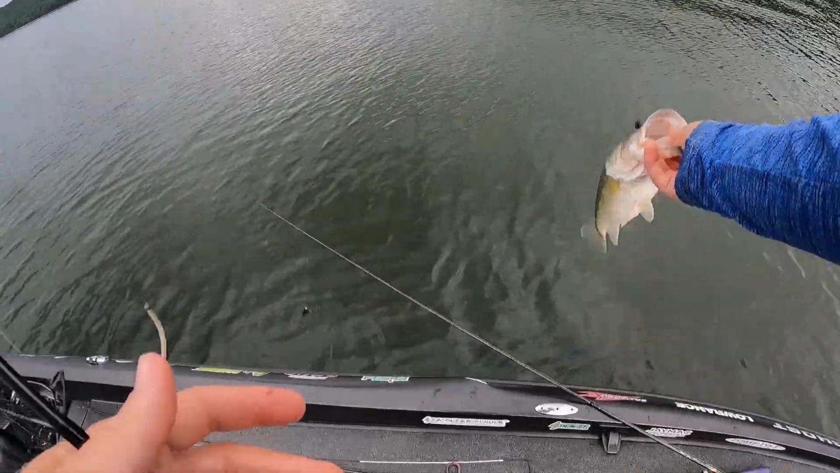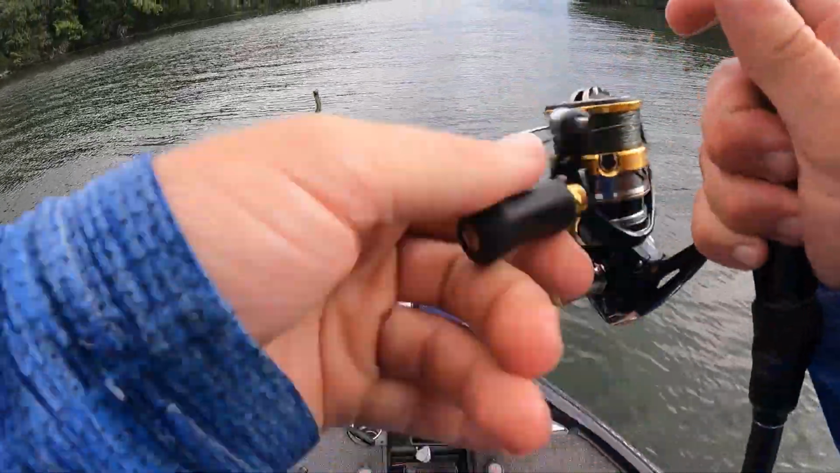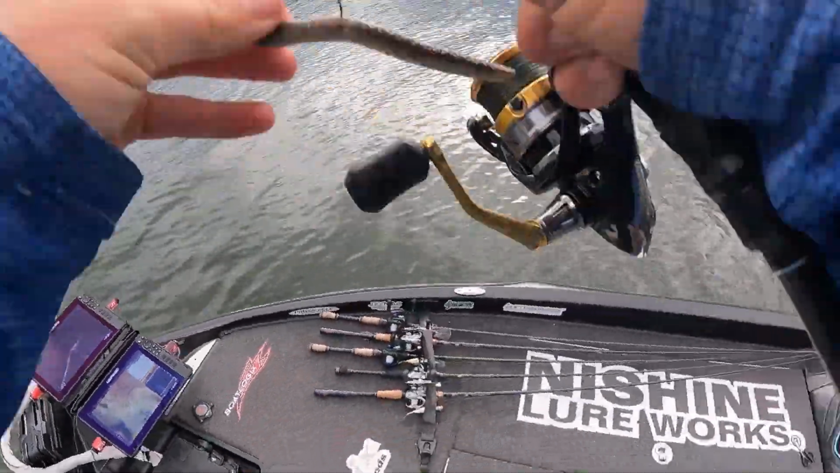Nice, get them back. I'll make a few more casts. I gotta head out pretty soon, but it's hard to leave them when they're biting.